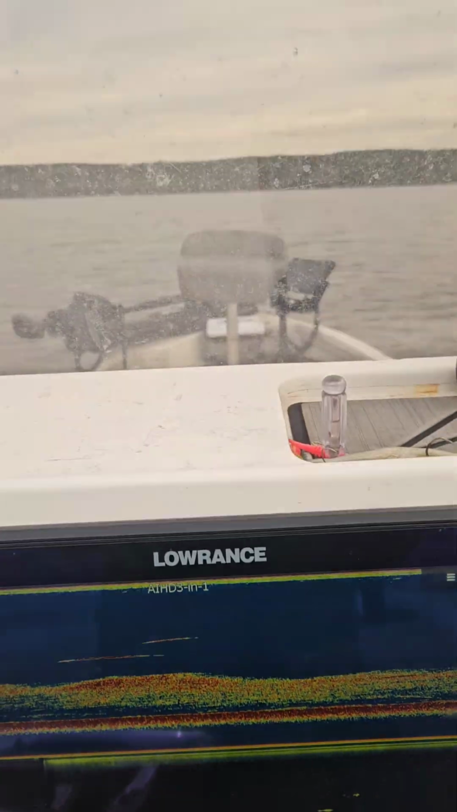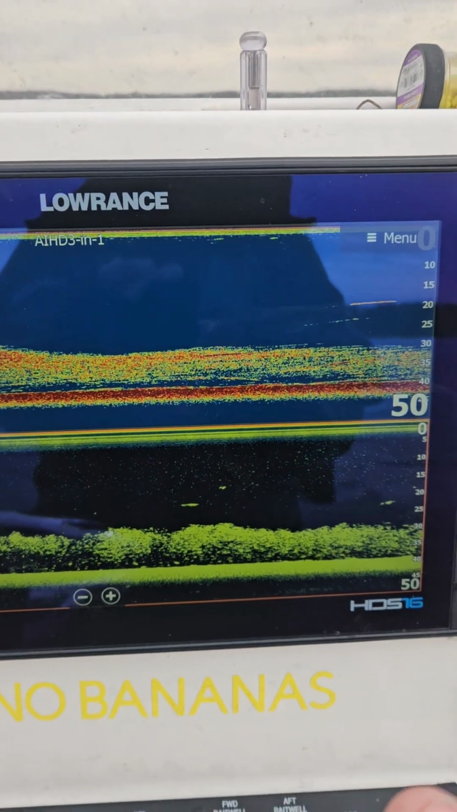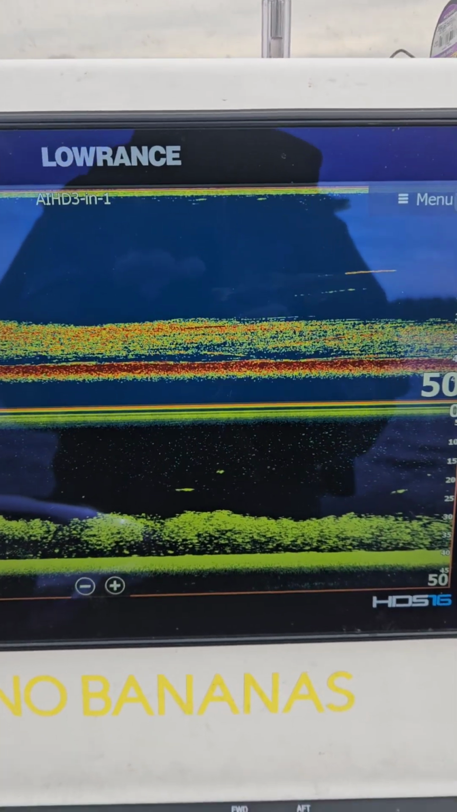So now that we found them, there's a perfect example right now that we're stopped. These are fish that I'd get up on the LiveScope and we would go after. So I'm going to get my phone on the LiveScope. Let me show you a little bit about how I approach these fish, and let's go catch some.